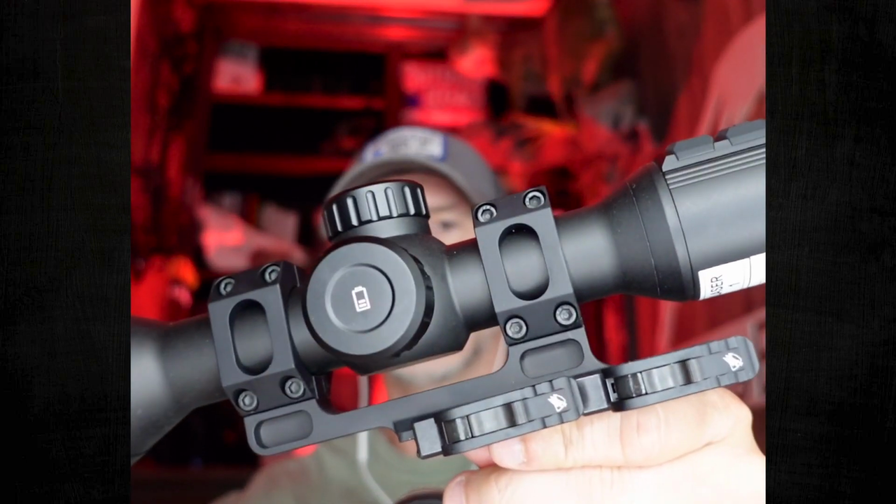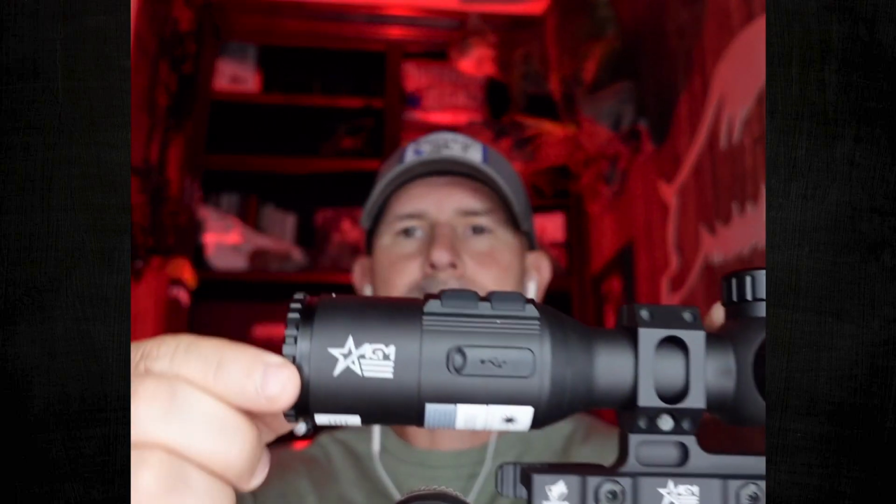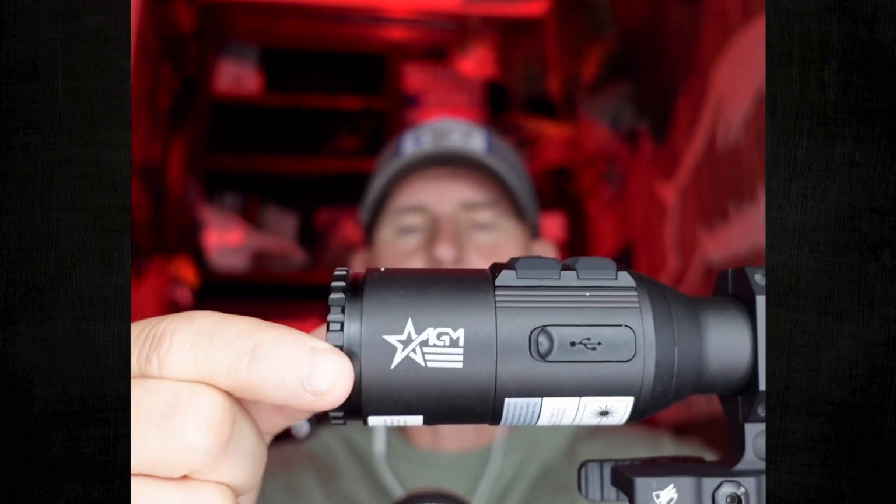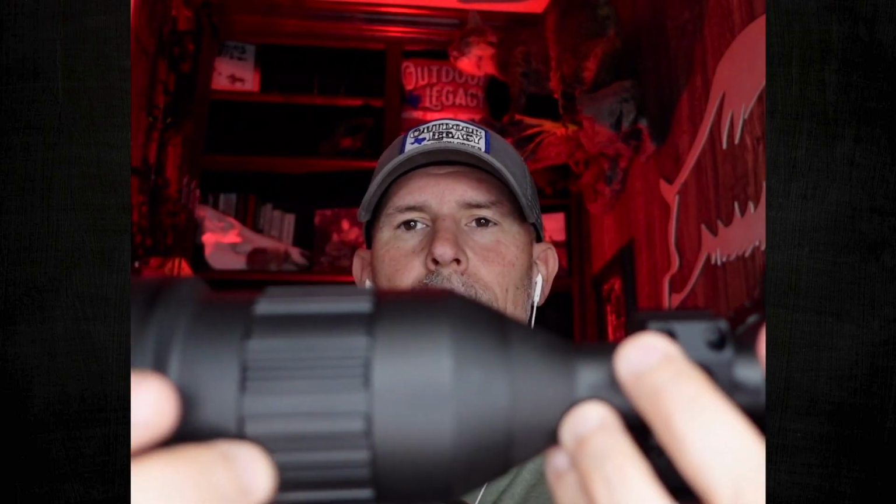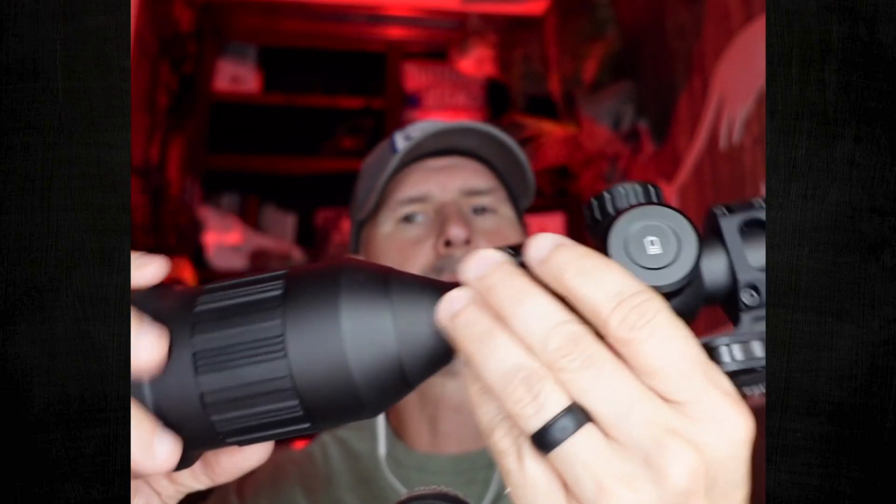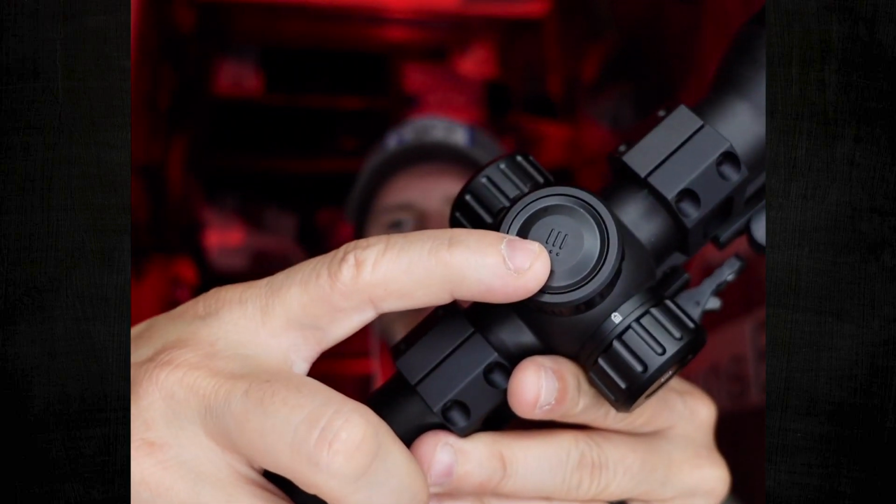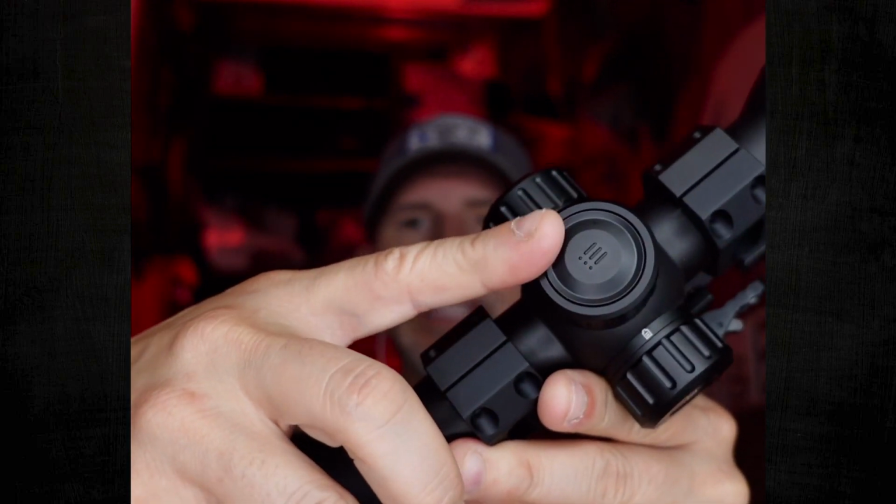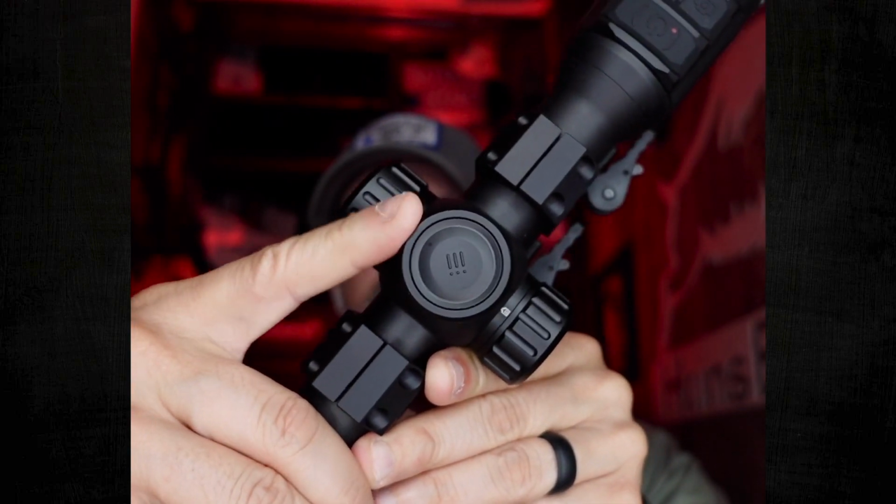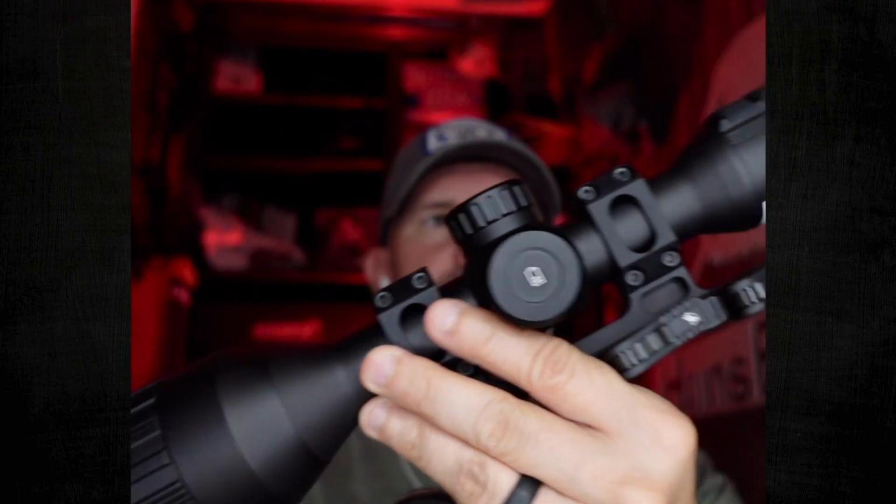It is in the American Defense Manufacturing mount. As you know, most all of the AGM scopes do come with an American Defense mount. Eyepiece diopter focus right here on the front by the eyepiece. You've got your objective lens focus ring right here on the end, and then all of your control buttons here on the top, where your menu button is on this top turret. That's also your magnification dial, so you can dial up your magnification there.